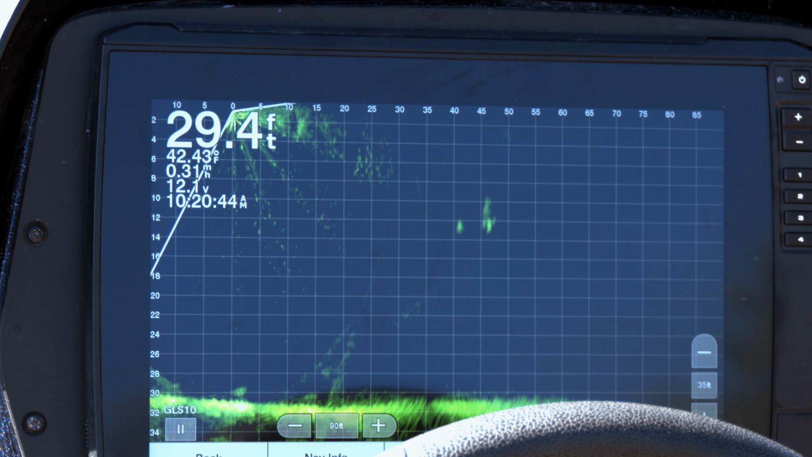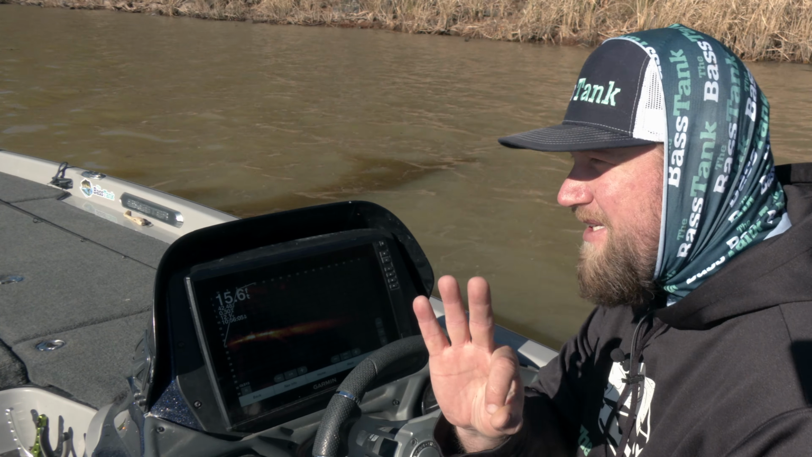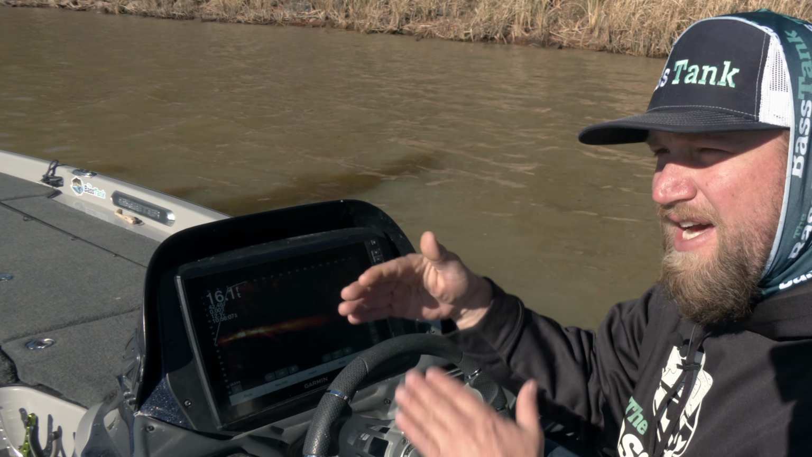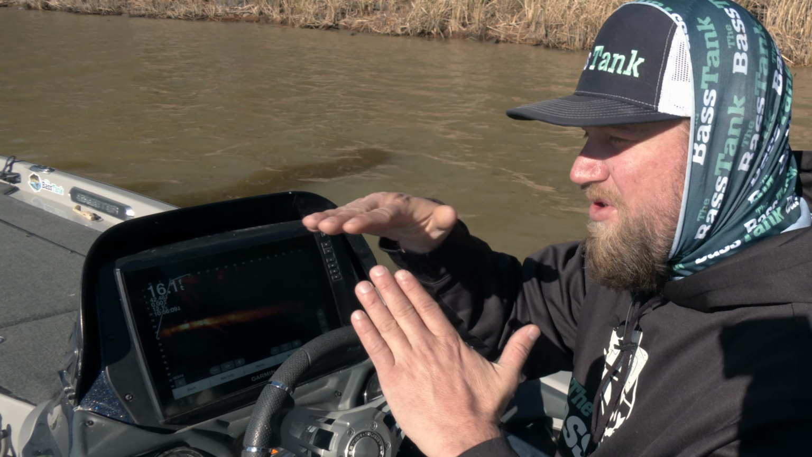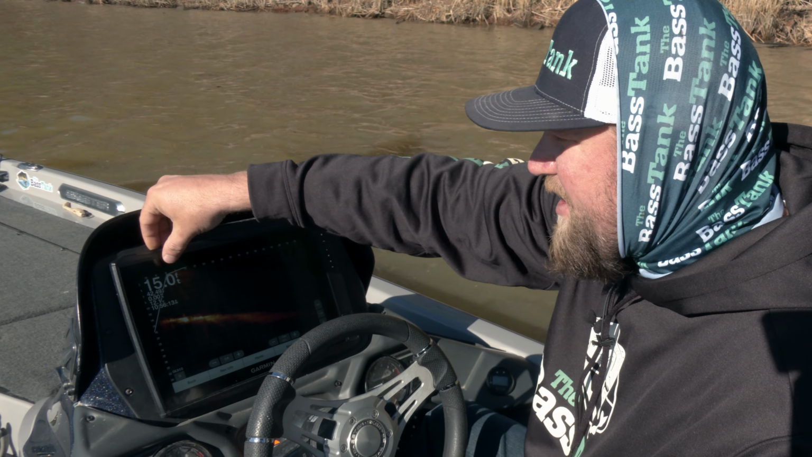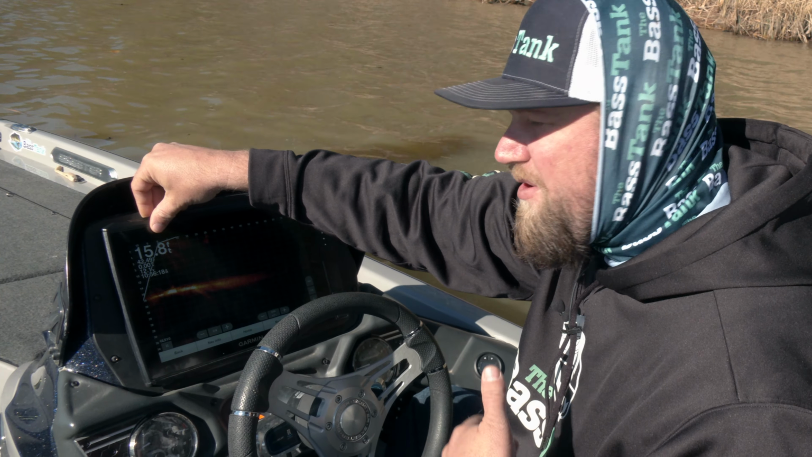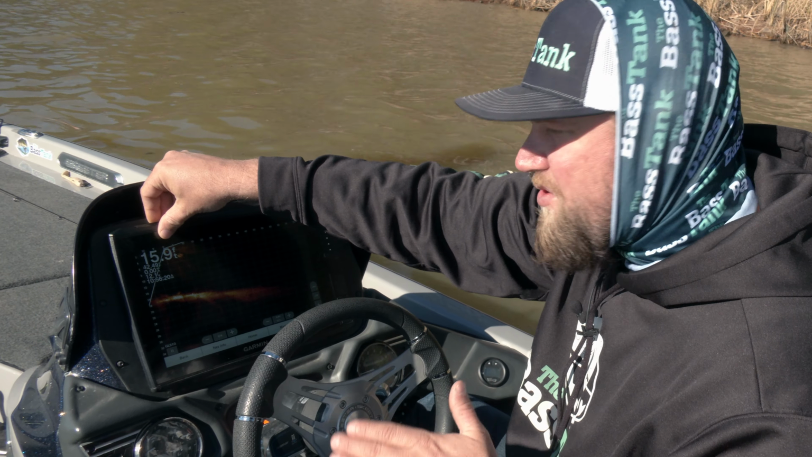The LiveScope transducer shoots out at a 20-degree angle forward, but it has 3 different rays. One that shoots forward, one that shoots down, and one that shoots a little bit back for total coverage of about 130 degrees. So when you're looking at your screen, the 0 point is where you're at on the trolling motor. We have our transducer mounted on a trolling motor. You can mount it on a pole, but we have ours on a trolling motor.